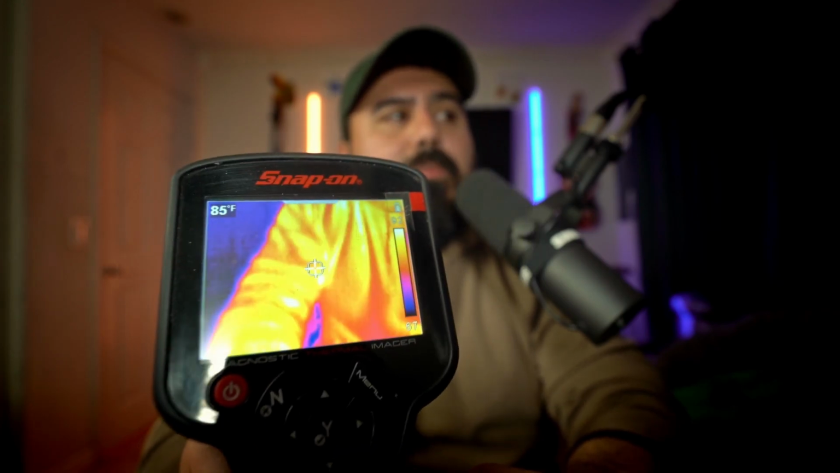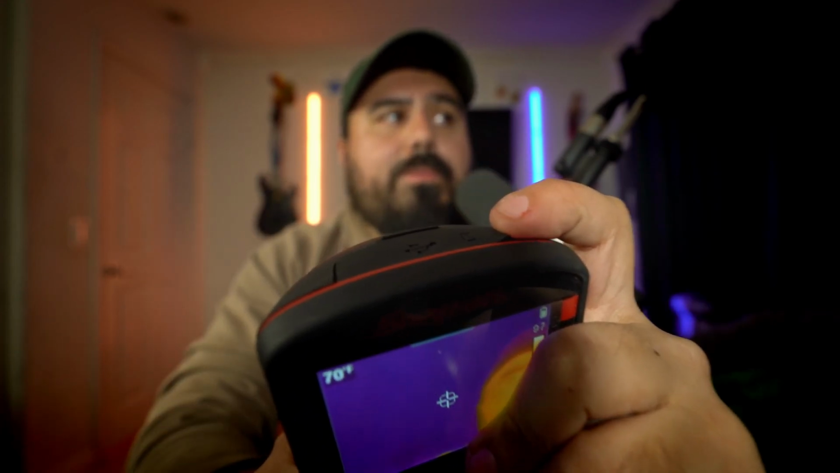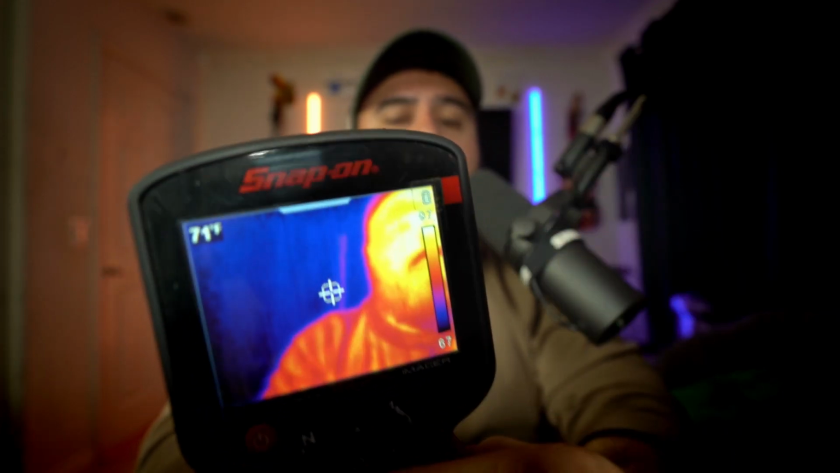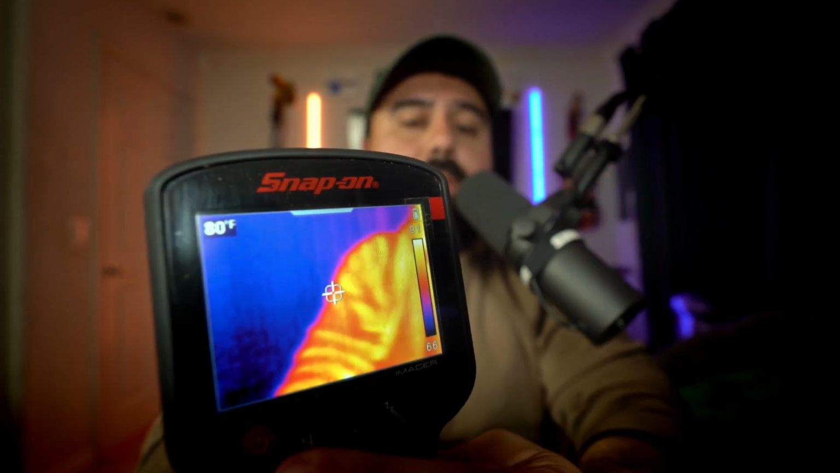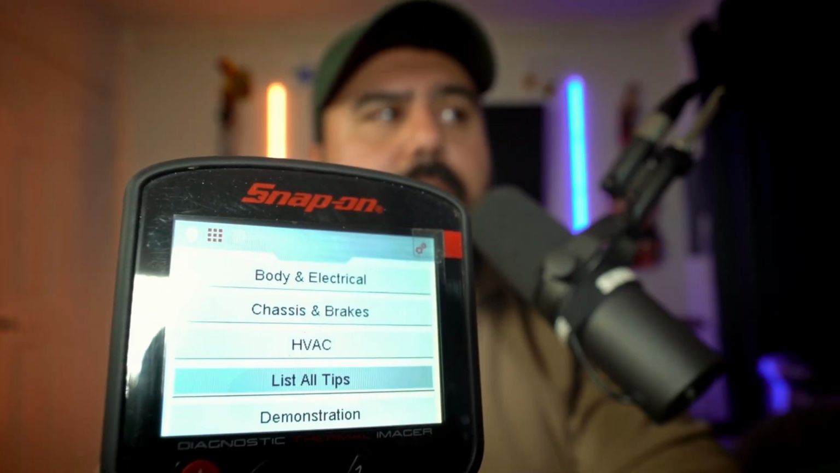But what's pretty neat is that, like I said earlier, it does come with an SD card slot up here. Well, it doesn't come with an SD card, but you're able to put one in there. So all the images you take, you can save them. So I'm going to show you guys right now how to navigate the menu. You just hit the menu button.